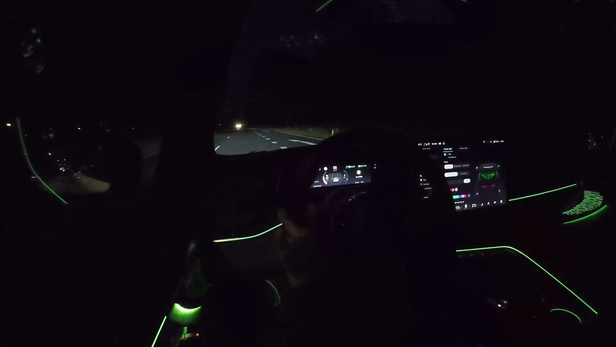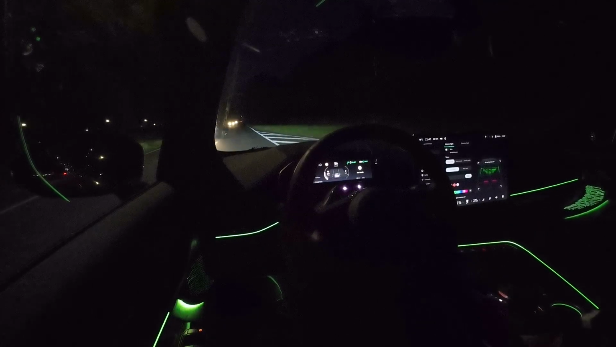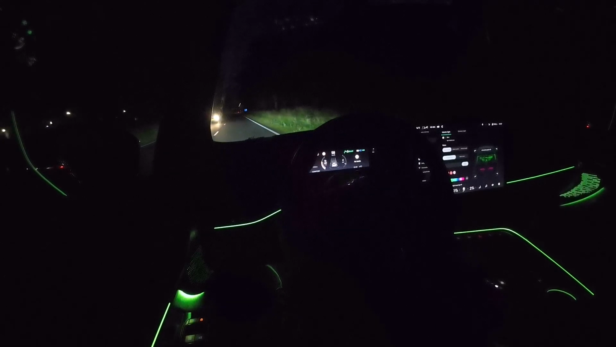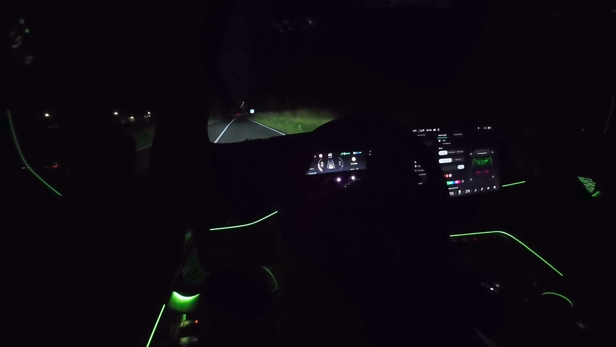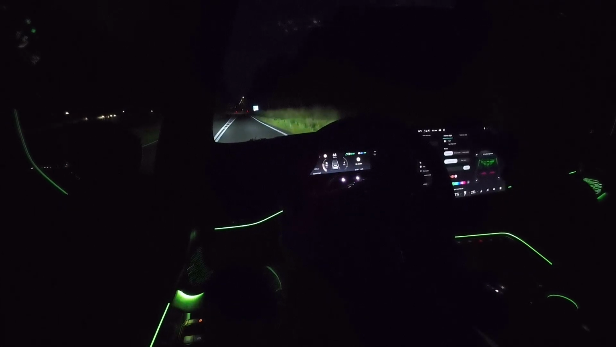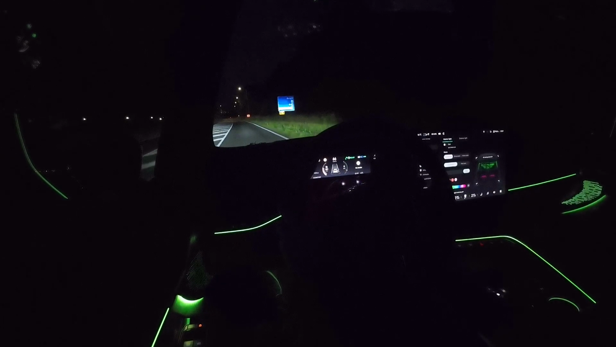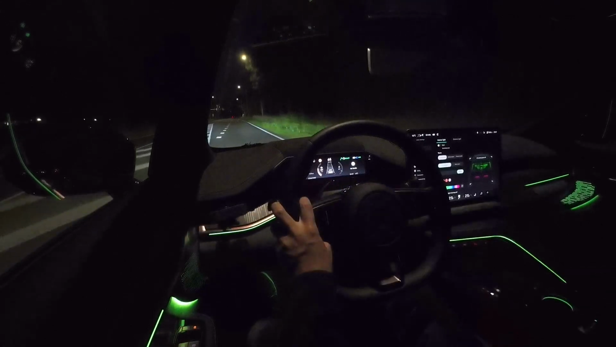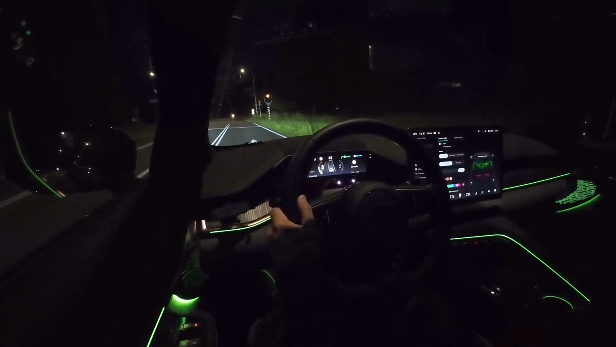So we're doing this at night, and as you can see, it is now a little bit past 11 p.m. So it's not completely dark right now, not completely, but maybe like 75% dark now. So this is a complete view of the dark drive,